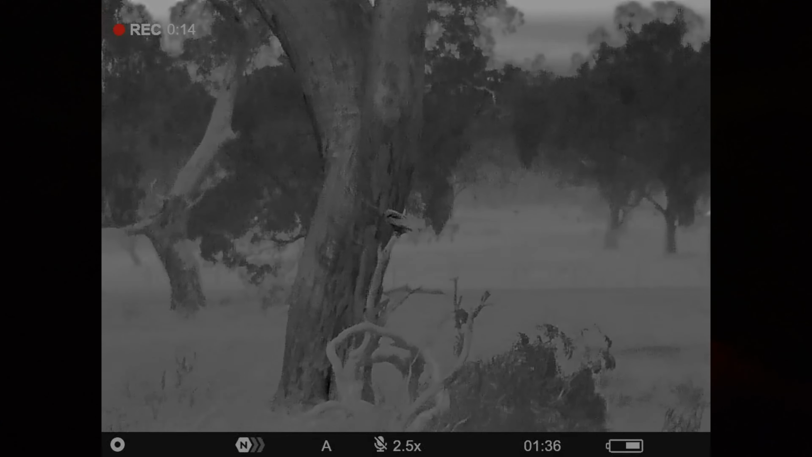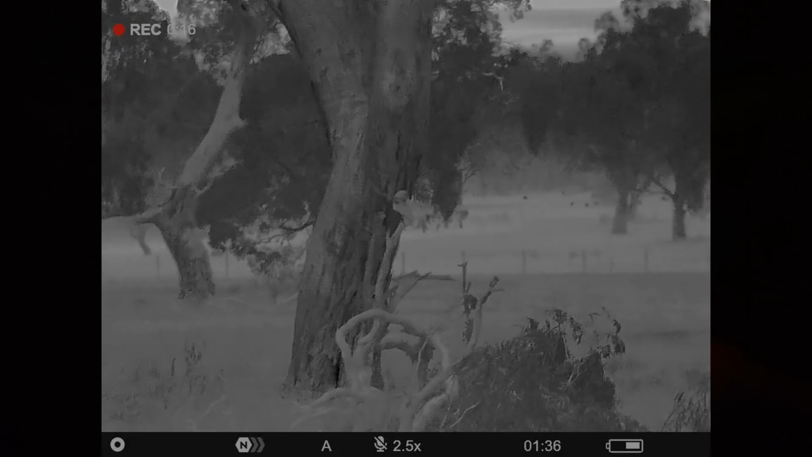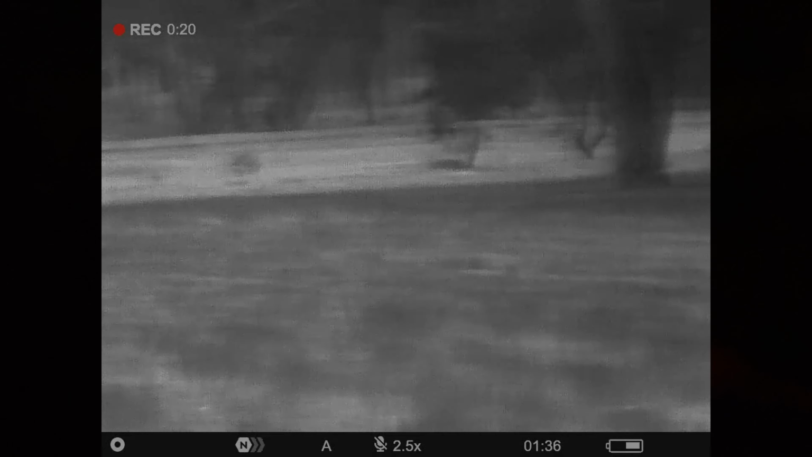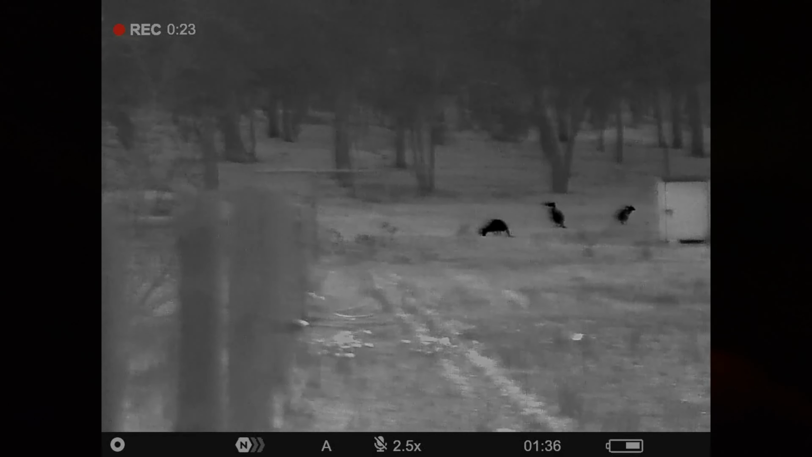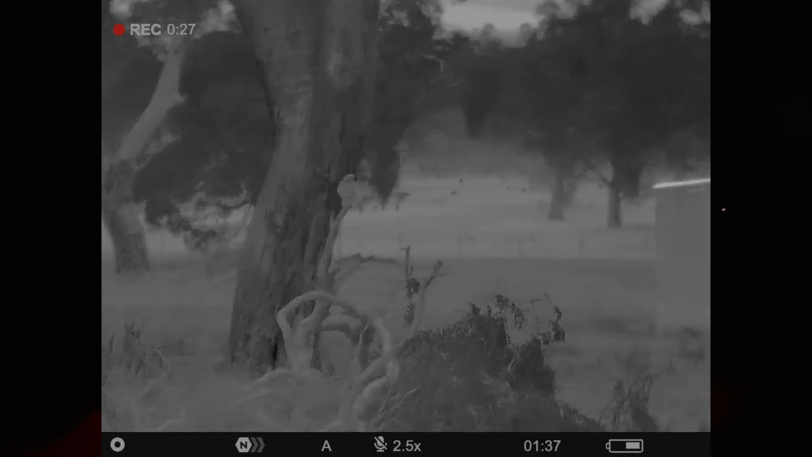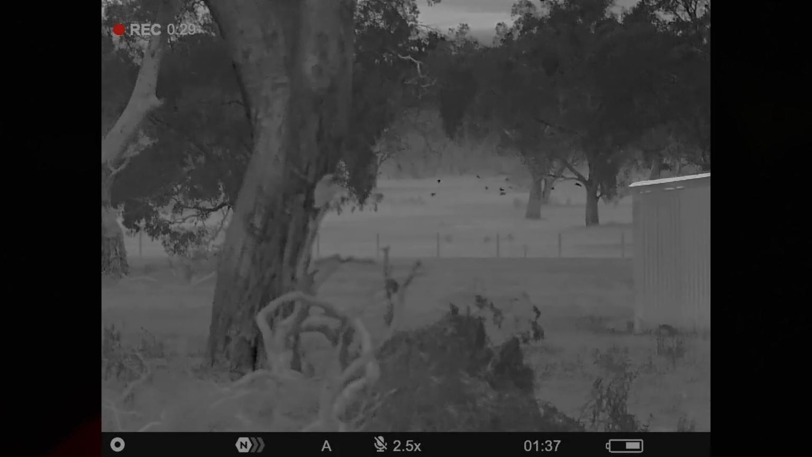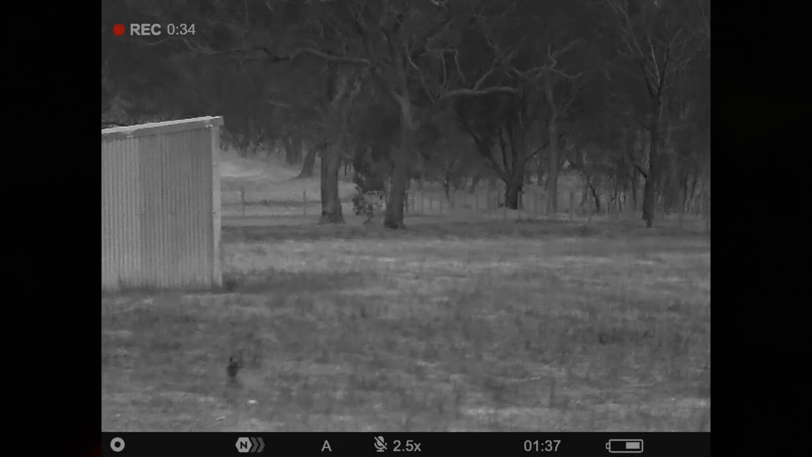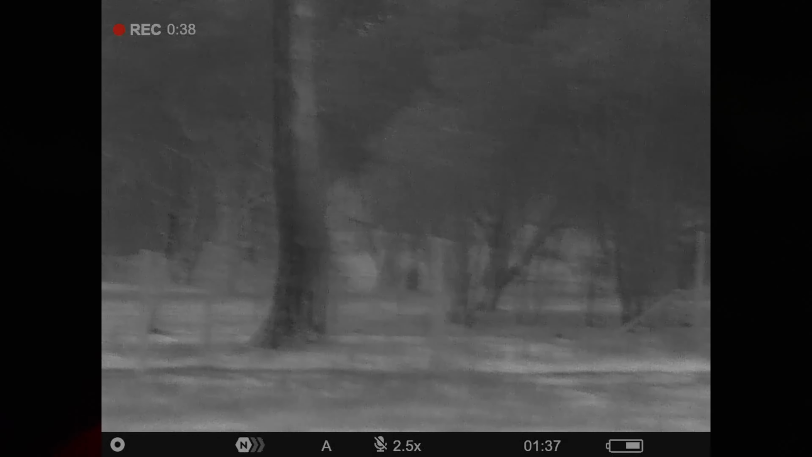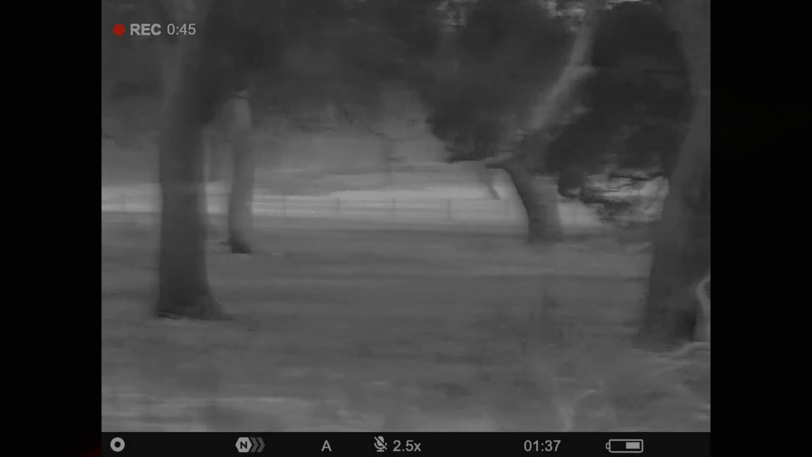So I quickly flicked my light off and jumped behind the gun. Forgot to press record, and the auto record didn't work because it's a HMR. Sometimes it works, sometimes it doesn't. It's quite unfortunate. So I didn't get a recording of it, but we got our third fox. So I'll chuck some thermal footage of it and the owl together here. And yeah, it was a bit of a rush shot. He was walking off, and I'd turned my cooler remote off because I was literally packing up. So that's a good night.